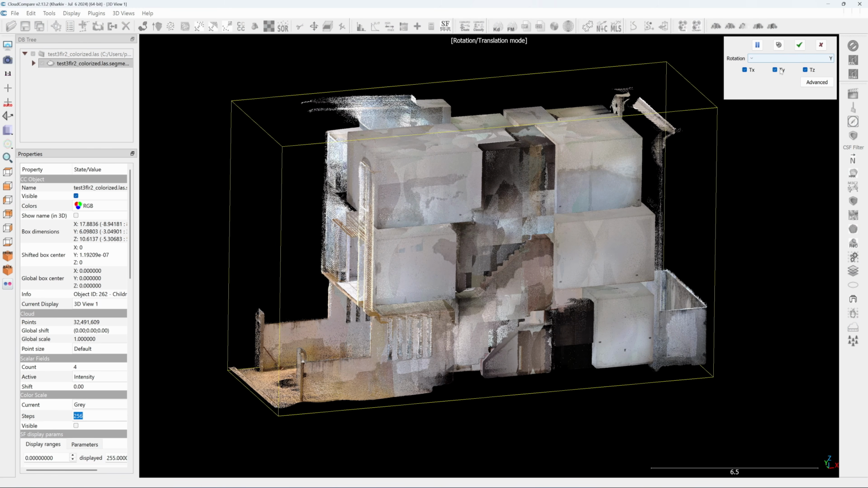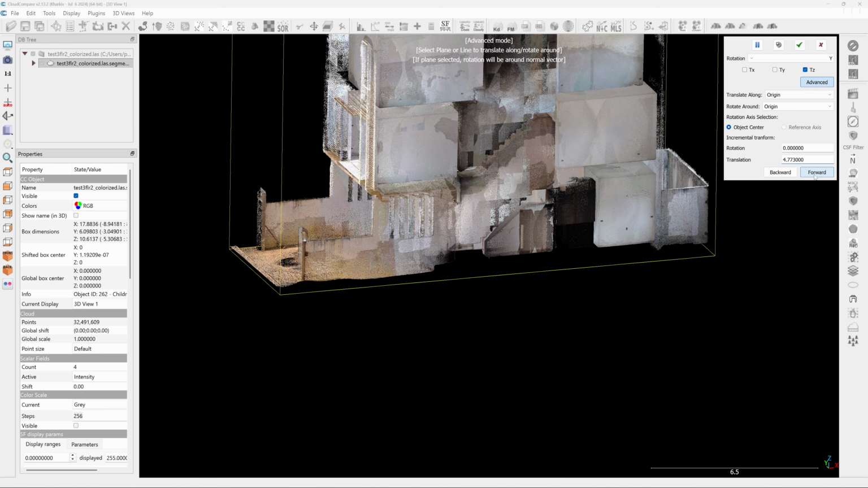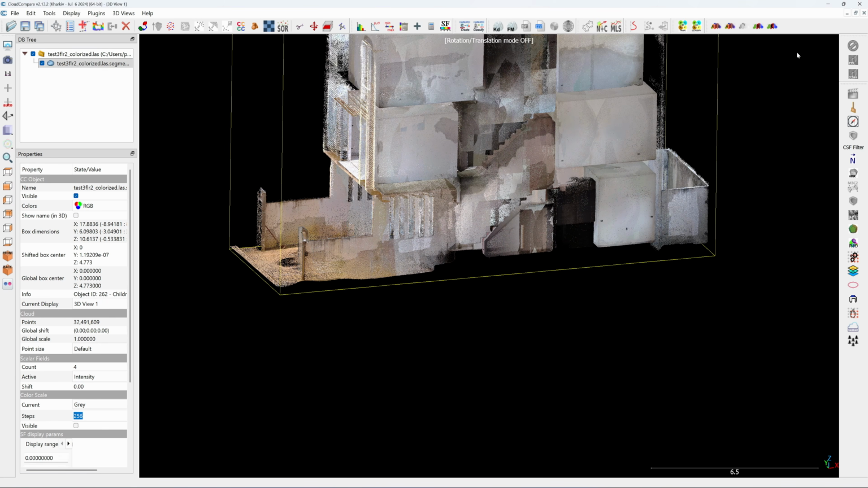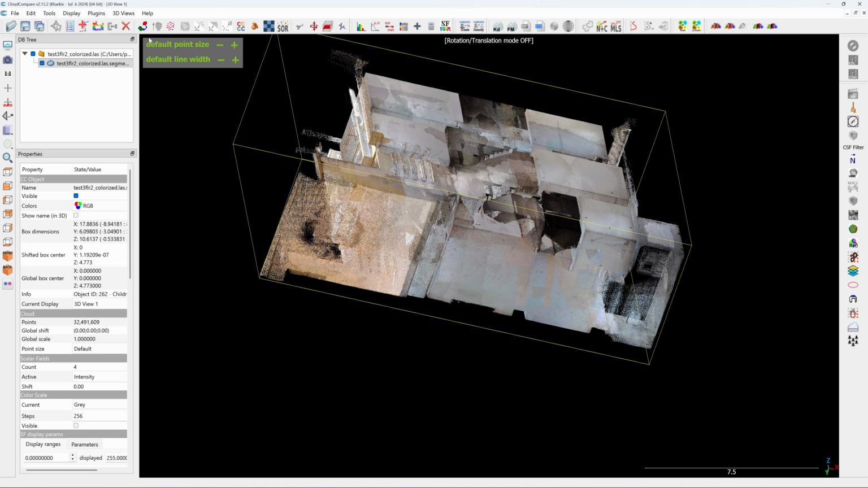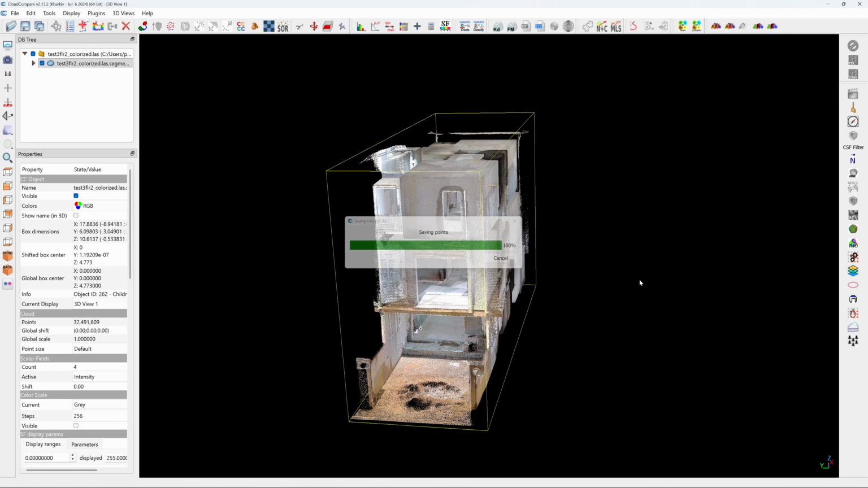Click on the translation tool, select the TZ, and then click on Advanced tab and input the value 4.77, and then click on Forward. Now the point cloud is moved up. Remember, if the floors or the wall lines aren't parallel, or if the building isn't standing straight, you will need to abort and rescan. Alright, now the scan is ready.